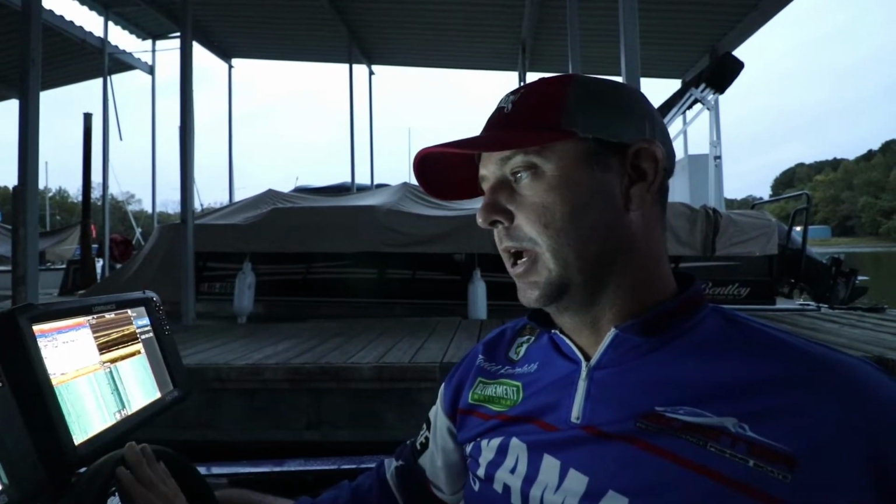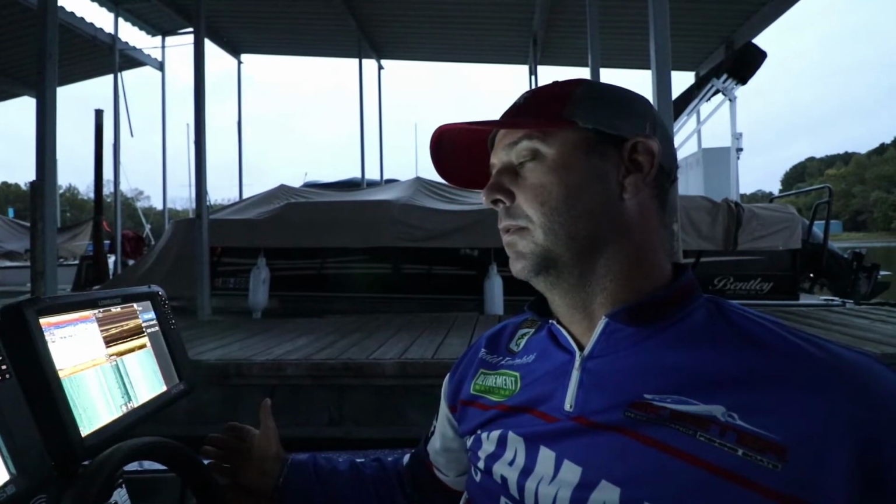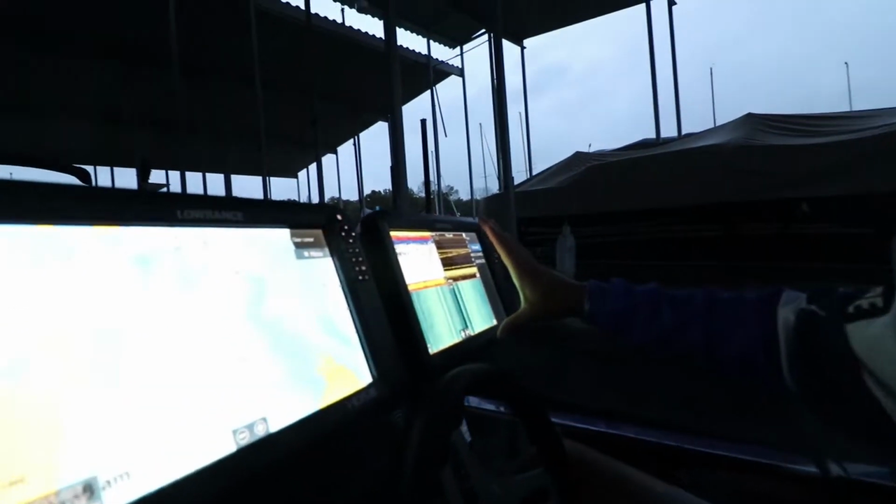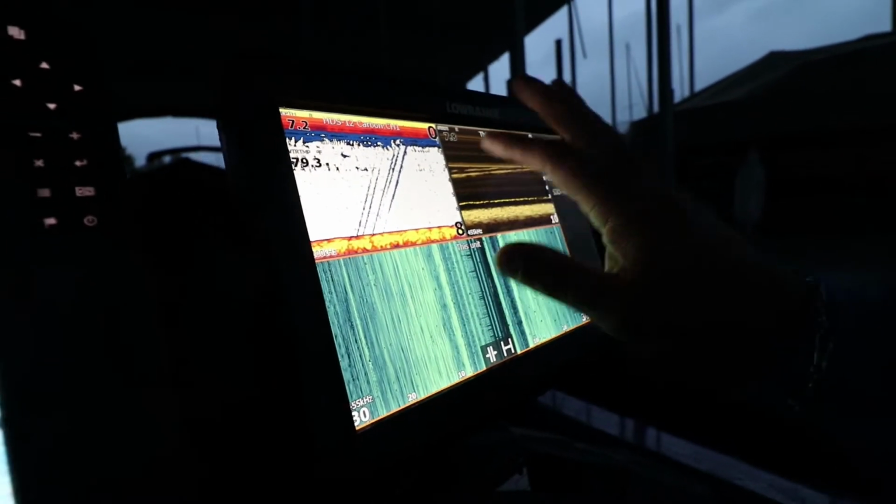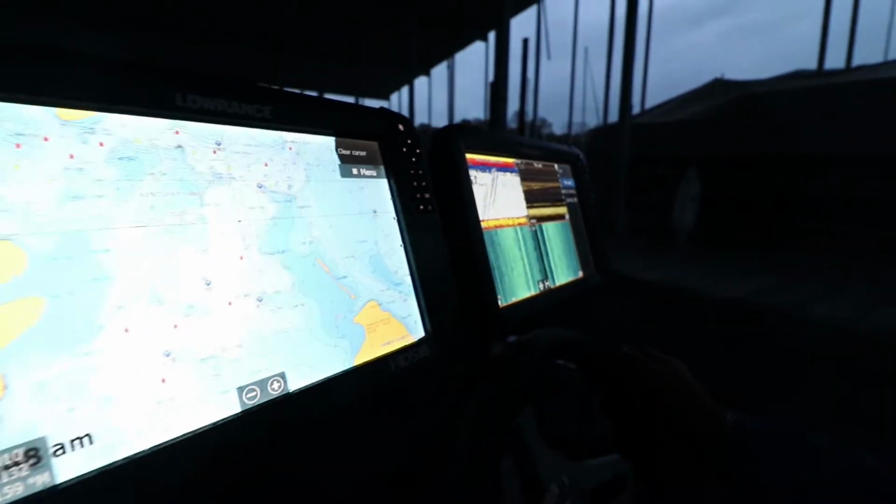I run two Lowrance HDS 12s here at the dash, and a lot of people ask, well, what's the reason? Why do you run two? I run one on mapping, totally on mapping, and then I'll run one over here on my sonar part. I've got sonar, I've got down scan, and I've got side scan as well.